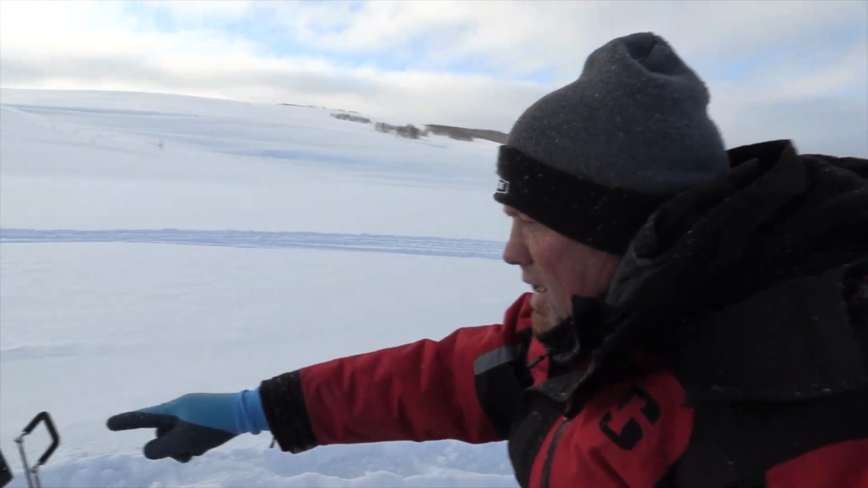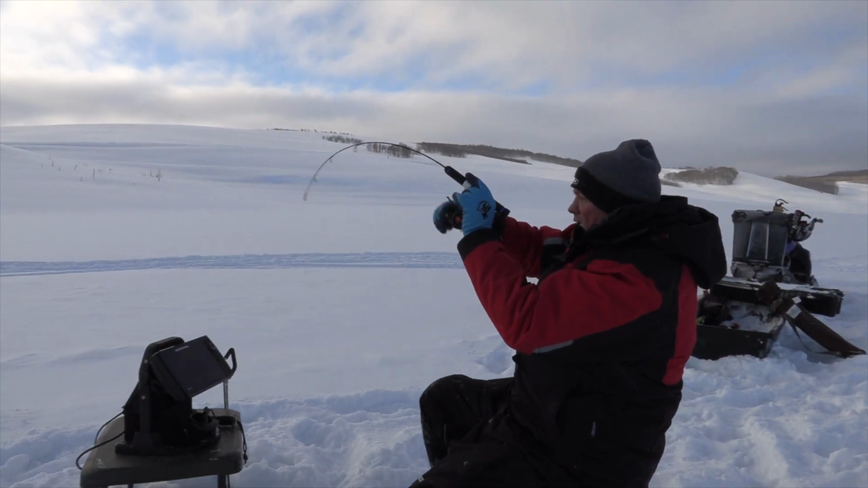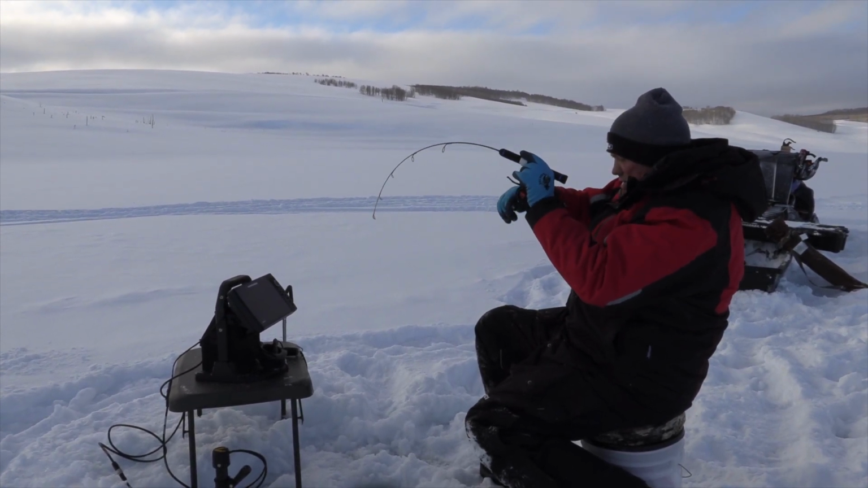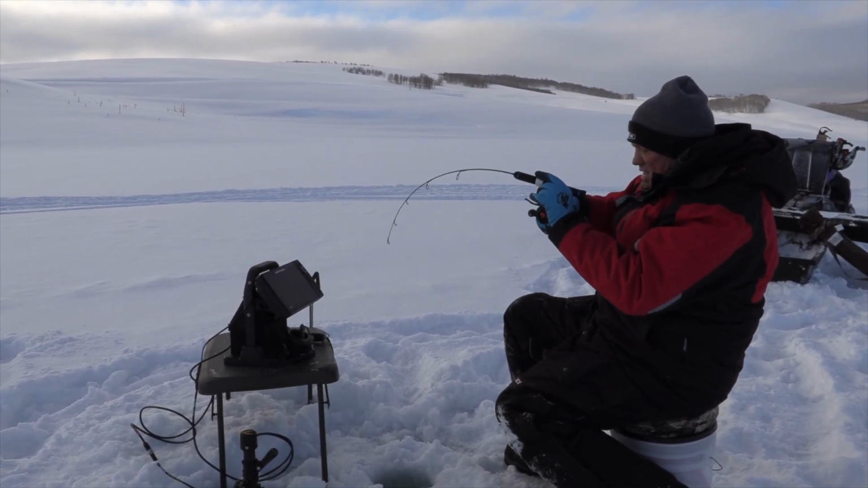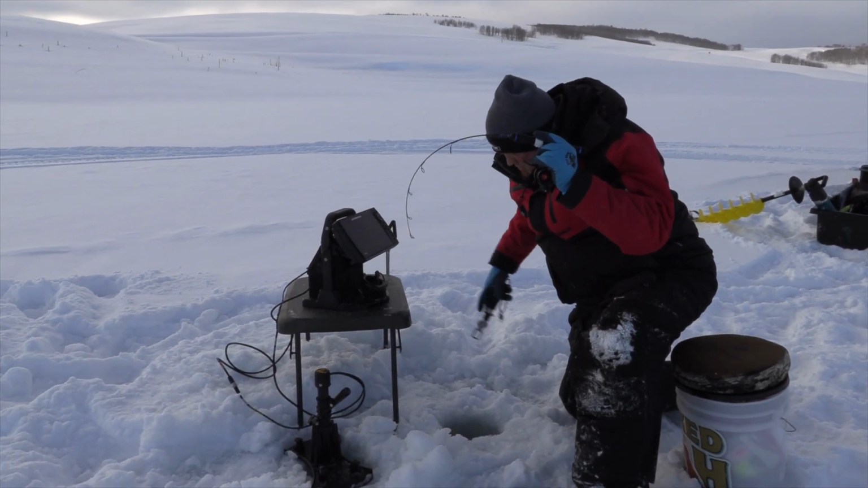Got a fish coming in. Here he is. There he is. He's on. Came right in on the Mega Live. Feels like a decent fish. You know, the ice is 12, 13 inches deep, and you've got to be, oh, this is a decent fish.